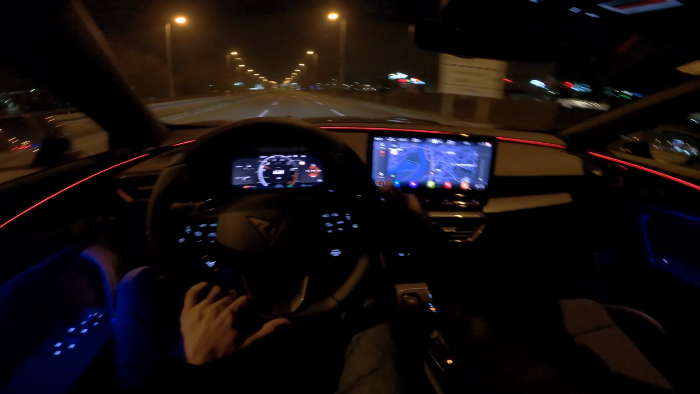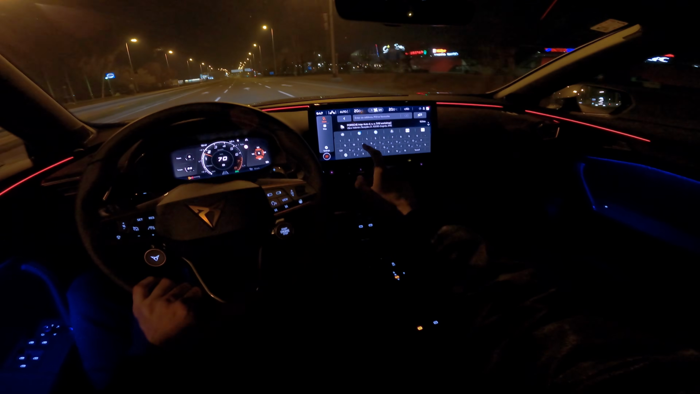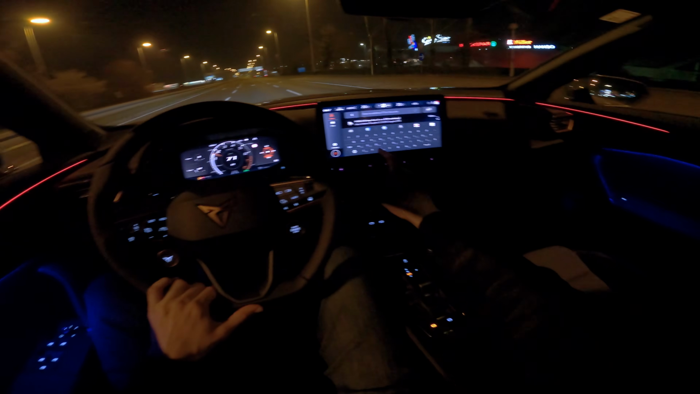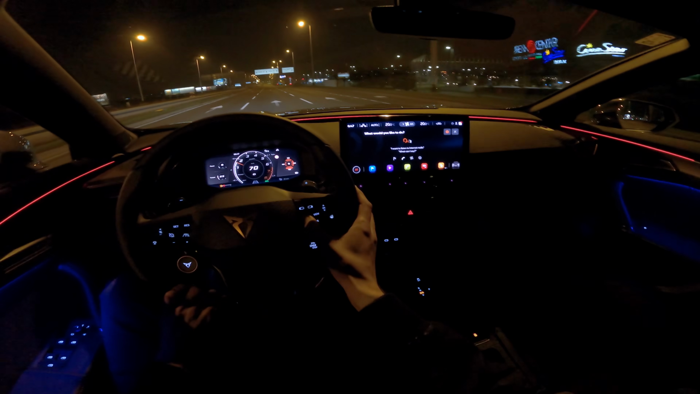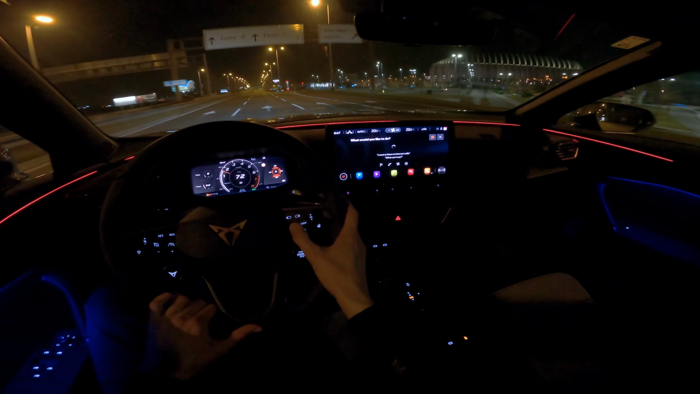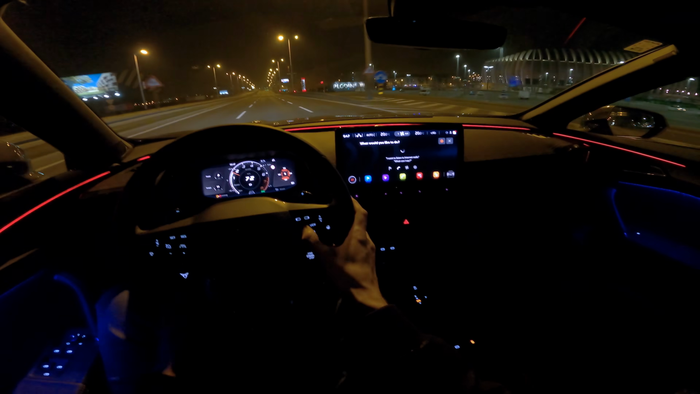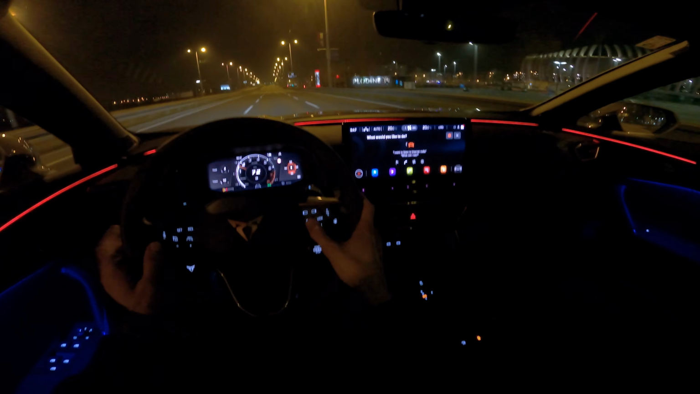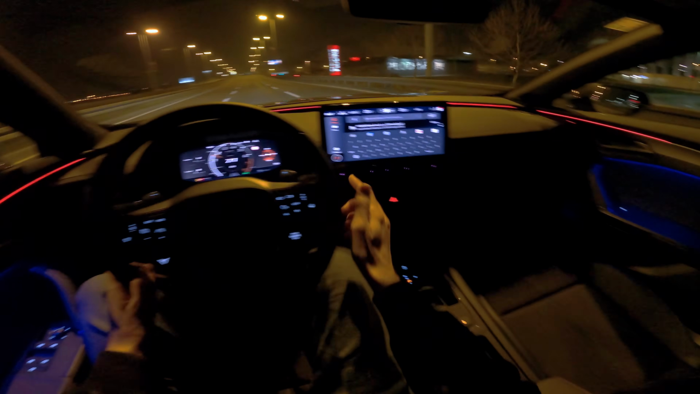Okay, so let's check the navigation system first. Change, let's see here. Navigate to. So that isn't supported in this country.